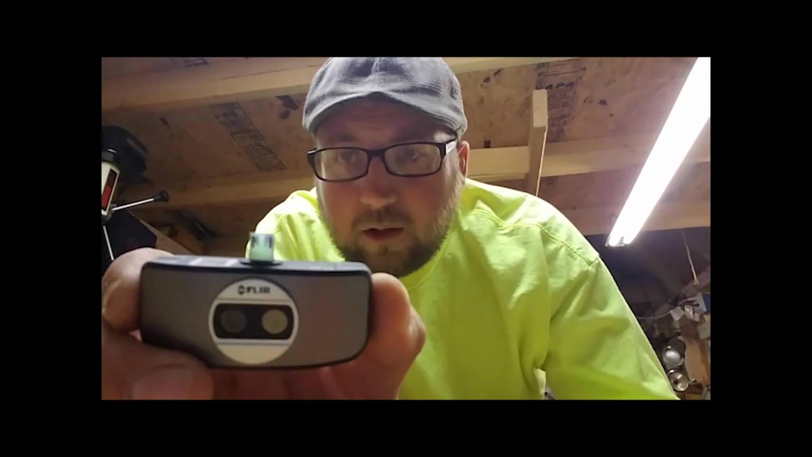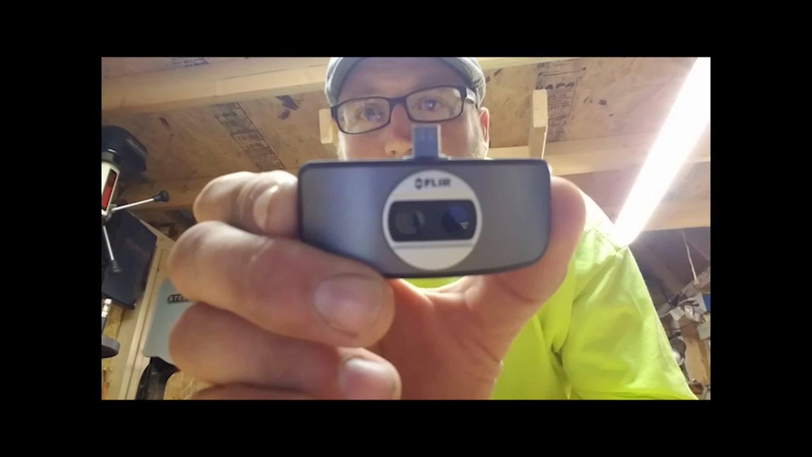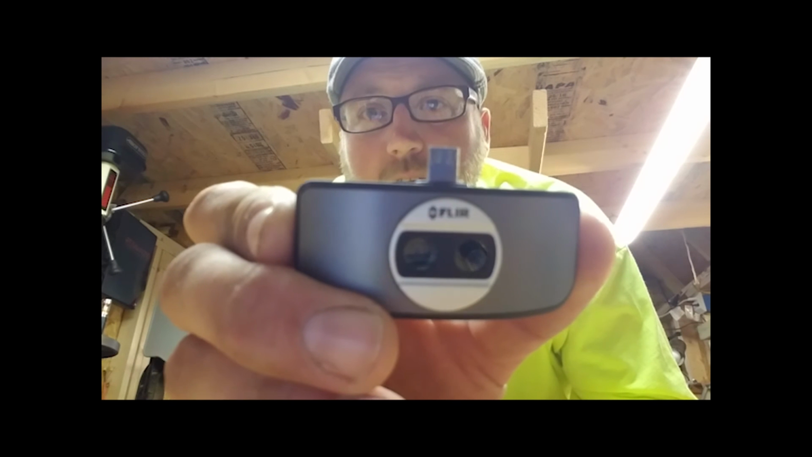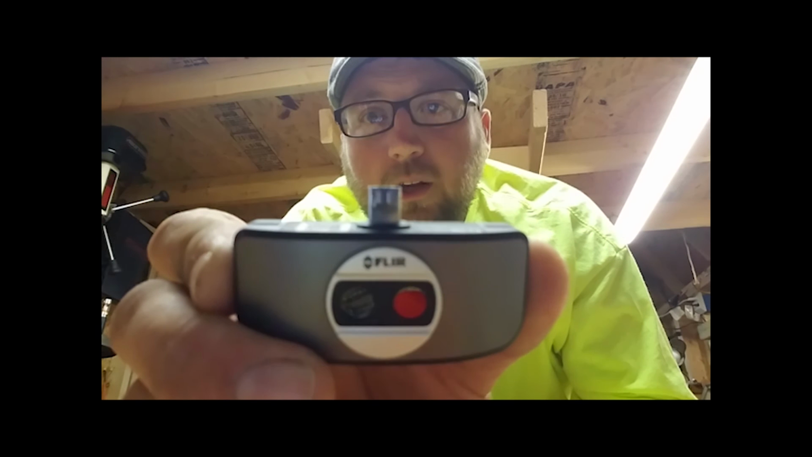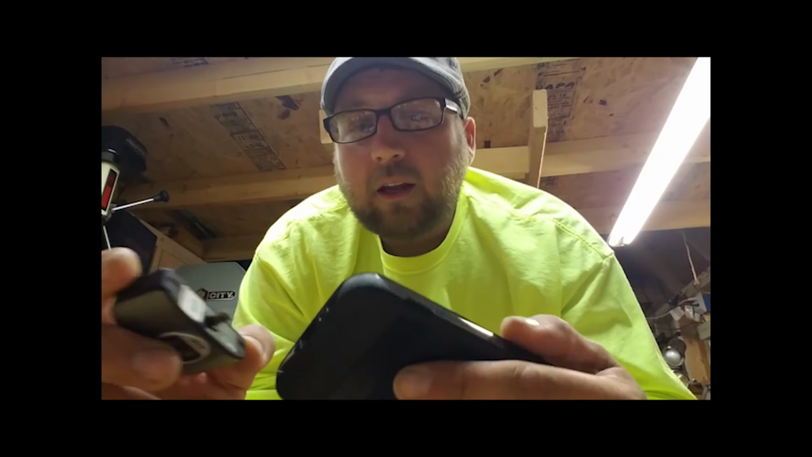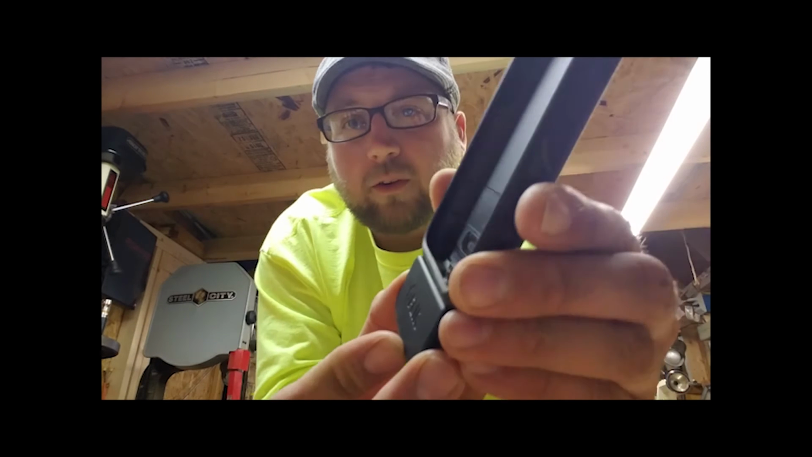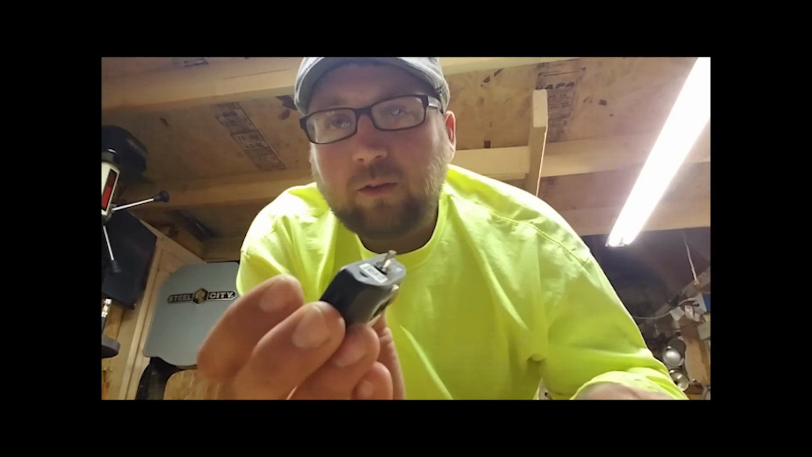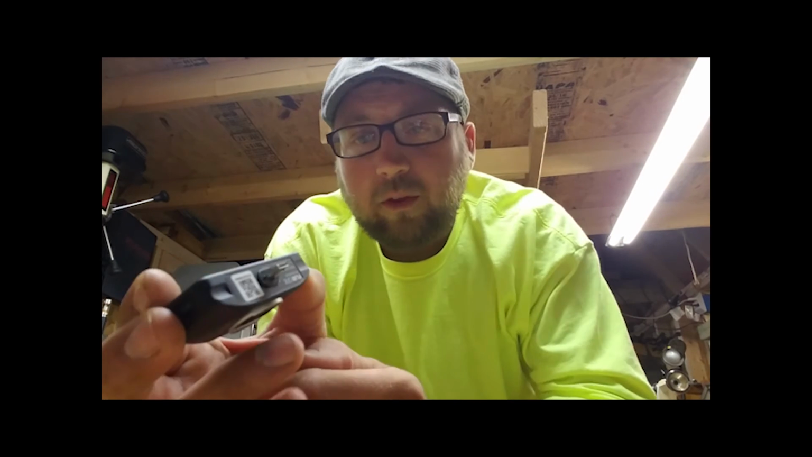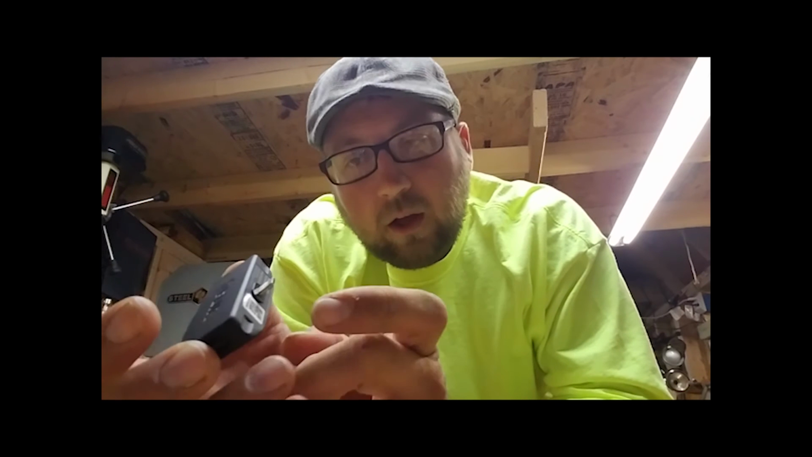I'm going to show you, if you notice, the mini USB, get that to focus, the mini USB on that is taller than most. And the reason being, it is made to make up the difference of different size cases. There's also a few offset attachments that come with it. I don't have those here. Honestly, I don't know where they're at.